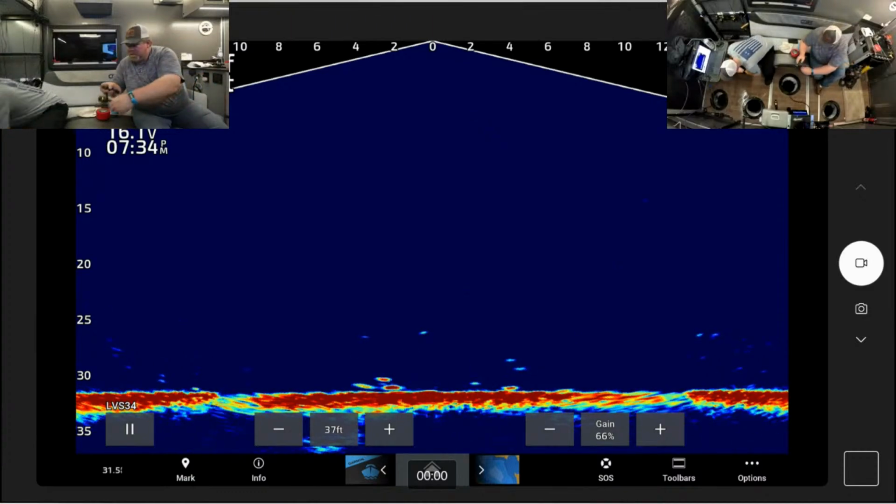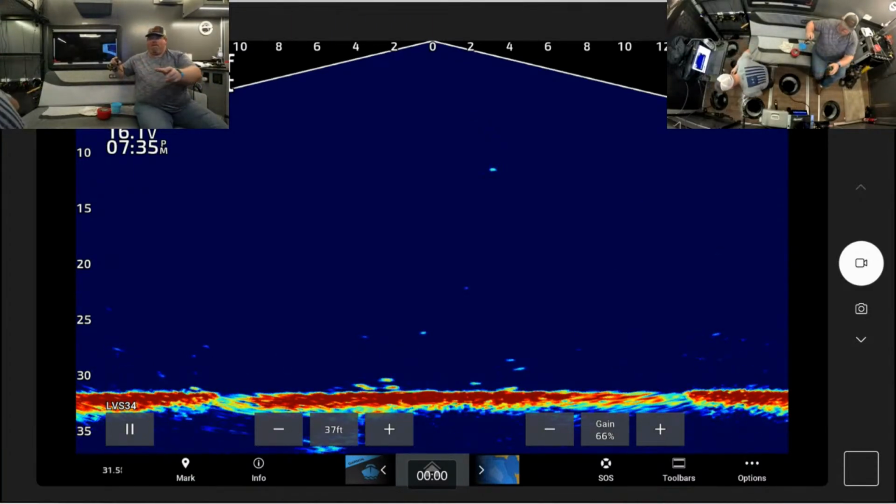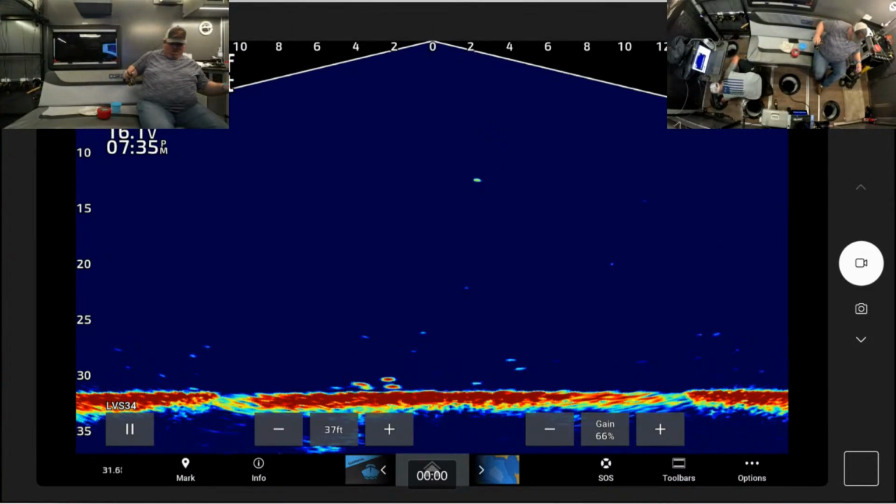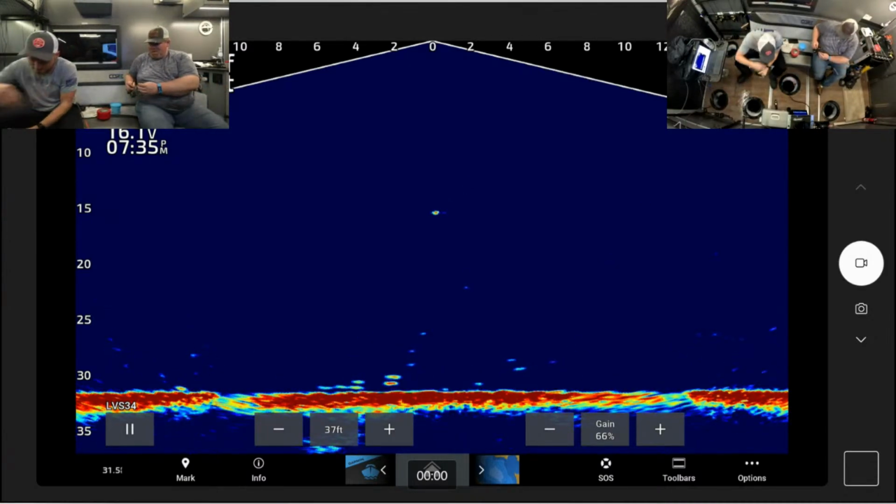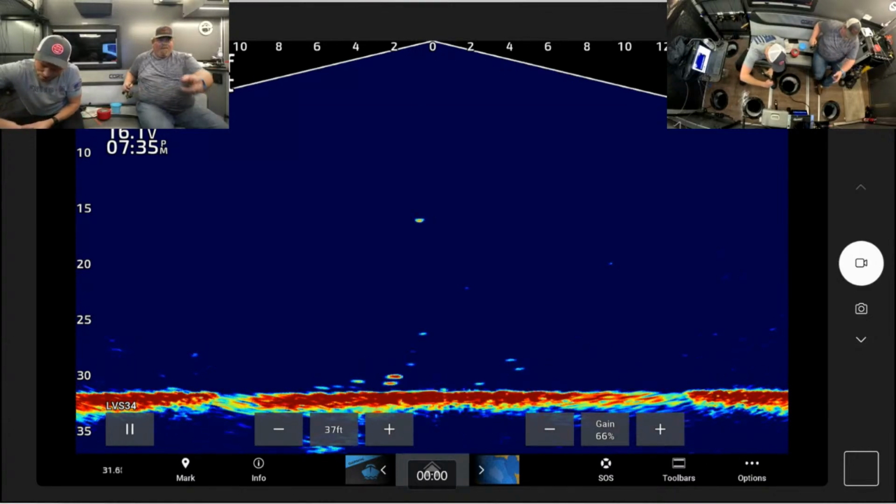Get this out of your way. Just a nice crappie. Another nice one. Looks like the cookie cutter of the other guy. Yep. Just a red hook with a split shot.